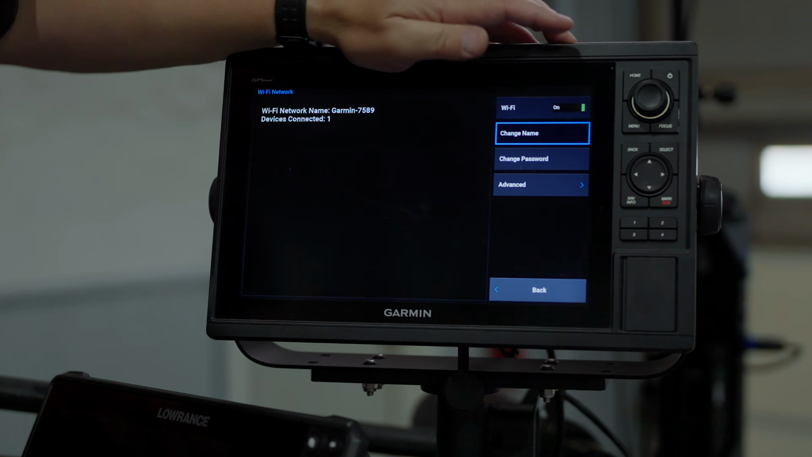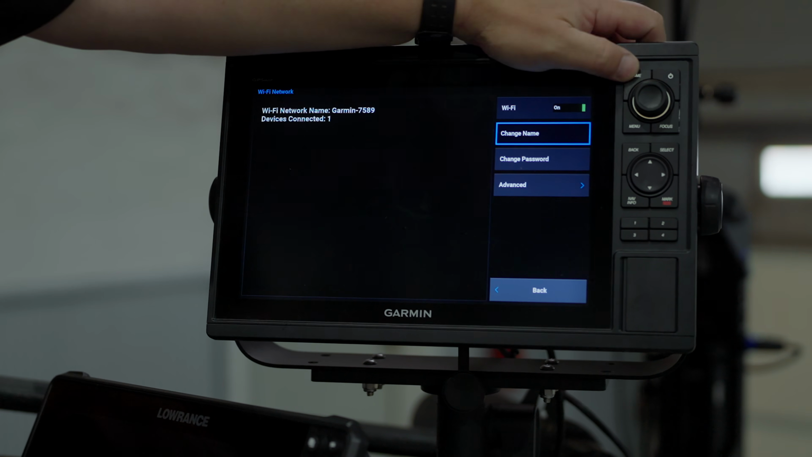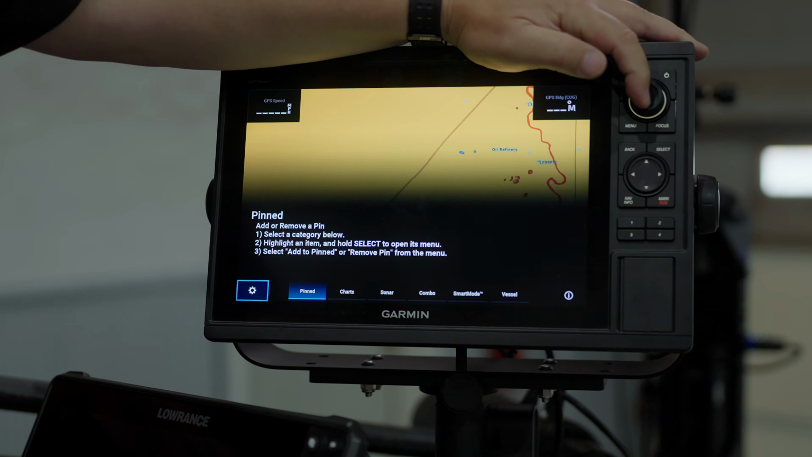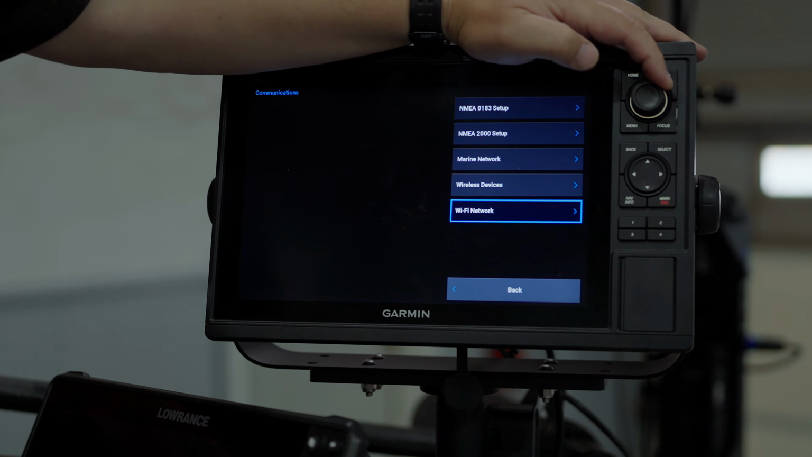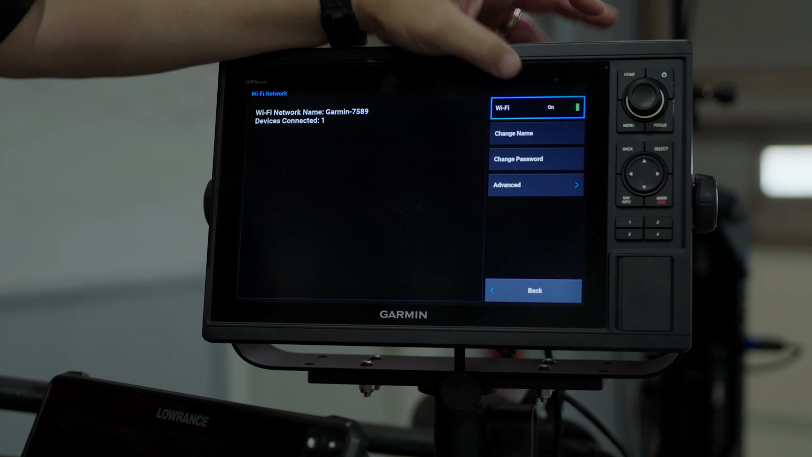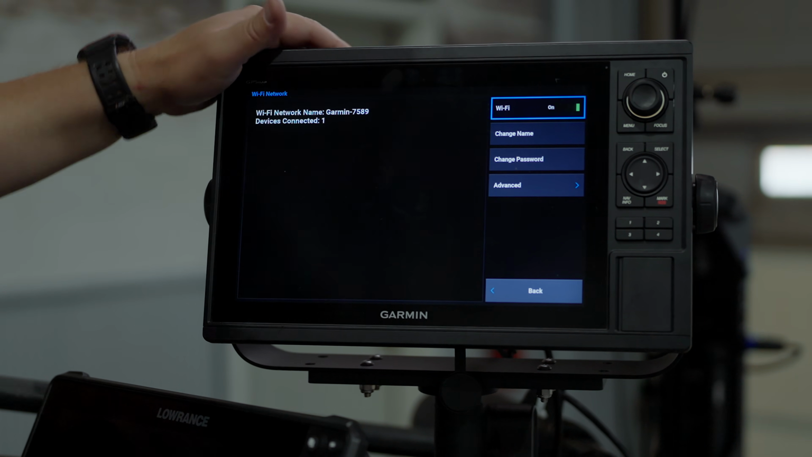I've already done that, but if this is your first time setting this up, this is where you go: settings, communications, and then Wi-Fi network. Make sure that's on, make sure you've got the Garmin name, and set a password.